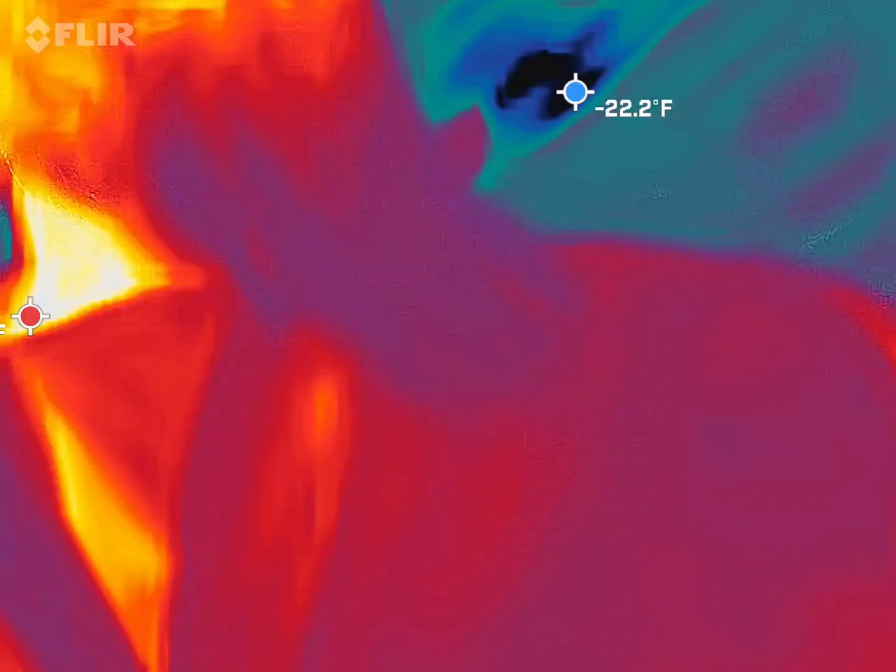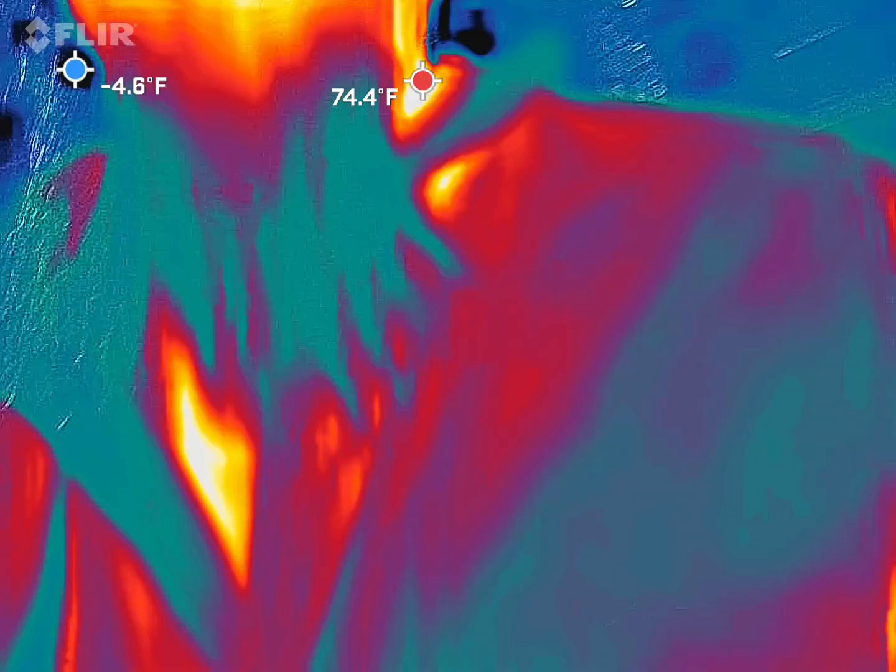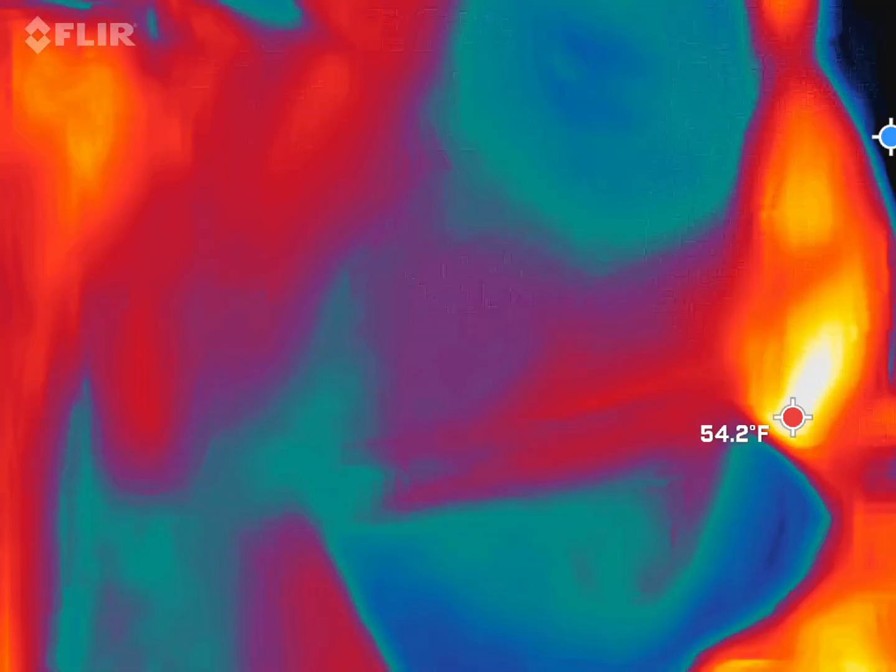Why we're looking at this for cold spots. So you should be able to see me in there. Yep. Red, orange, and yellow guy. Sorry, gents, but that means I'm the hottest thing inside the frame. Yeah, I know, right? So you got to see me with some bridal parties. That slays. But anyway, so we're looking for the cold spots.